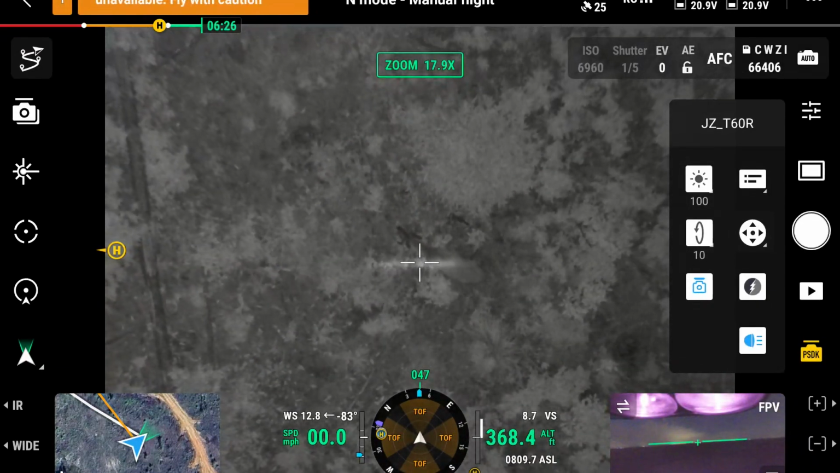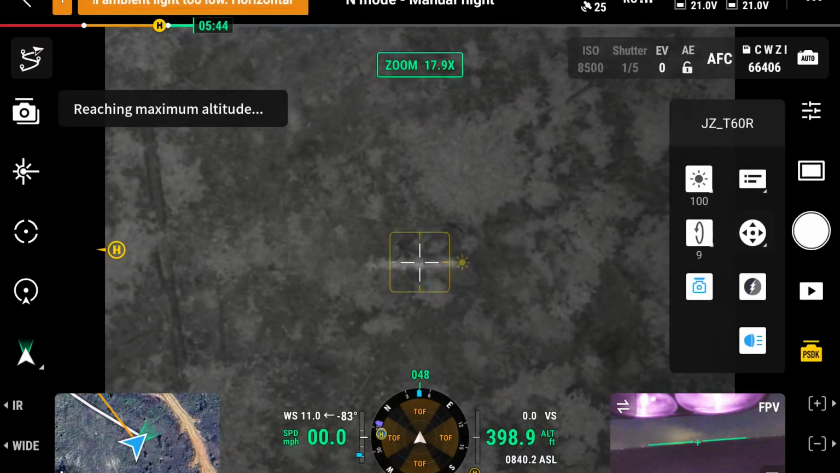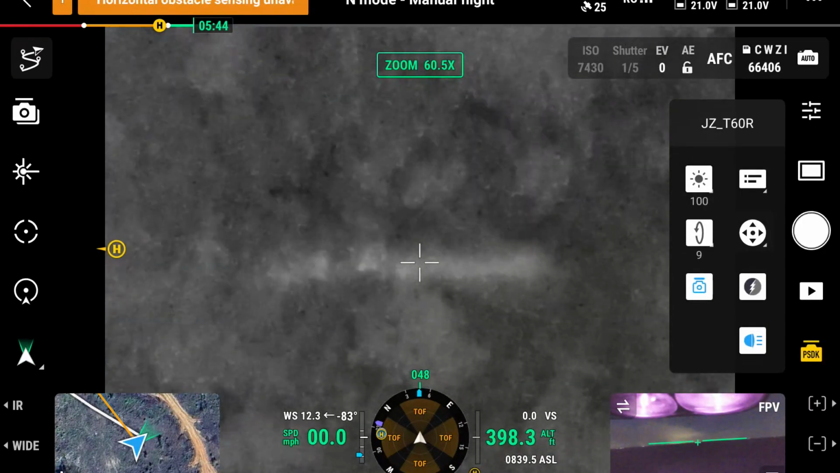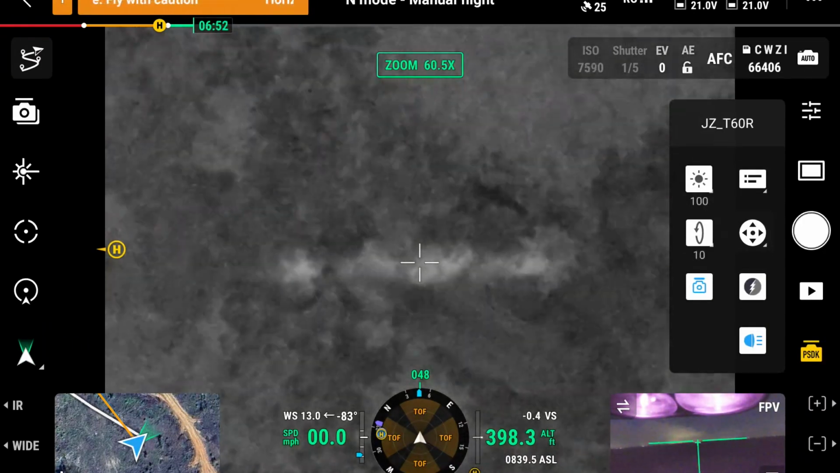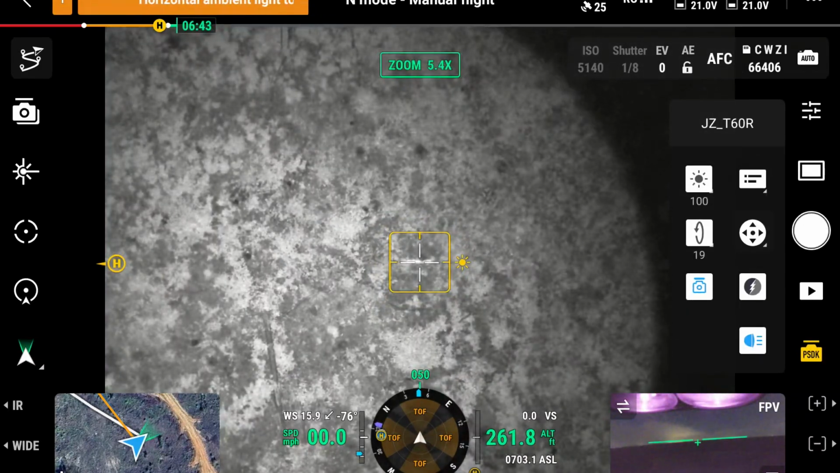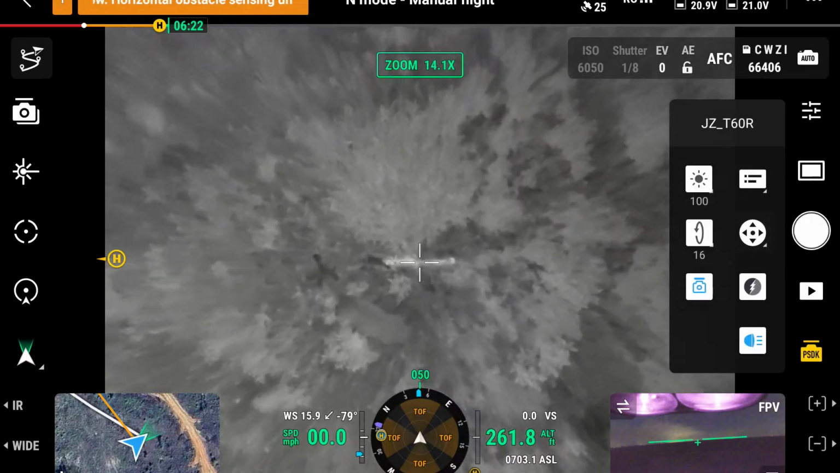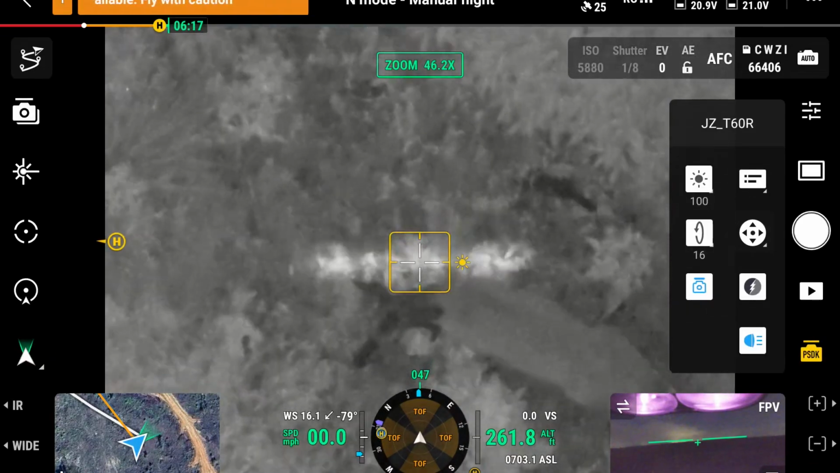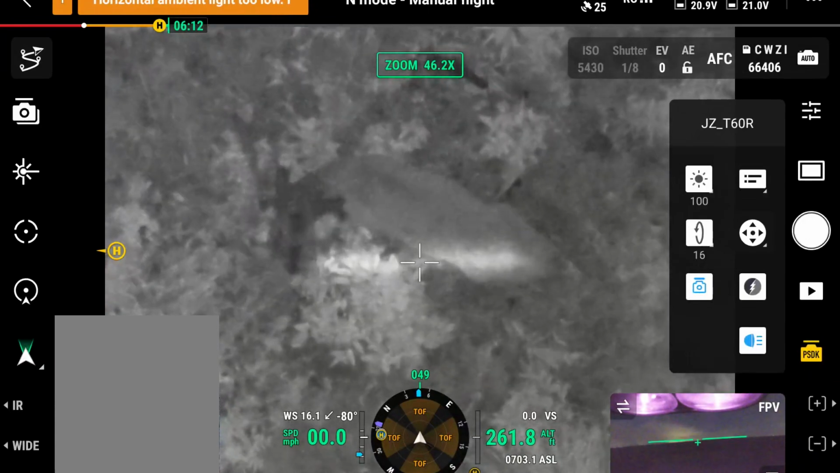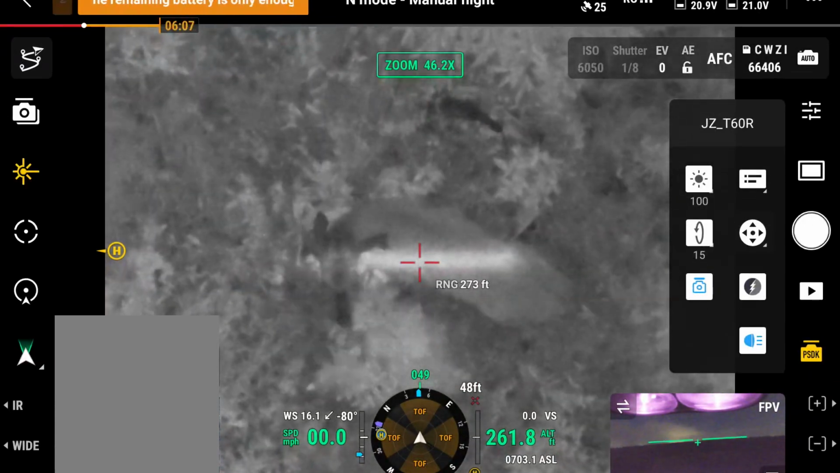We'll go all the way up to 400 feet and just look. Reaching maximum altitude. So at 400 feet, you're getting this. But again, I'm probably not doing search and rescue at 400 feet either. I think realistically, at the 200, 250 foot mark, you can look that deer over pretty good right there. 260. Let's see how far away from him I actually am, because I'm 260 feet up, but I'm 274 feet away from it.